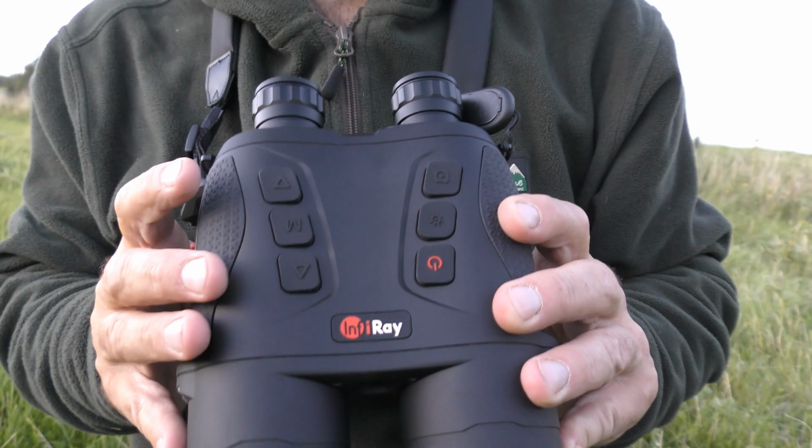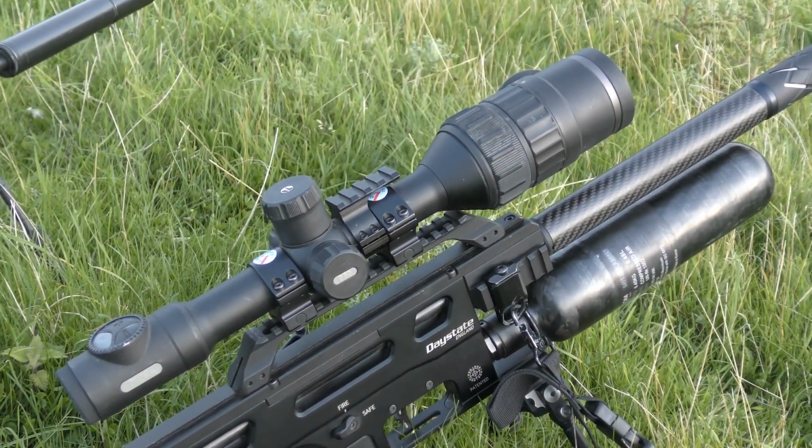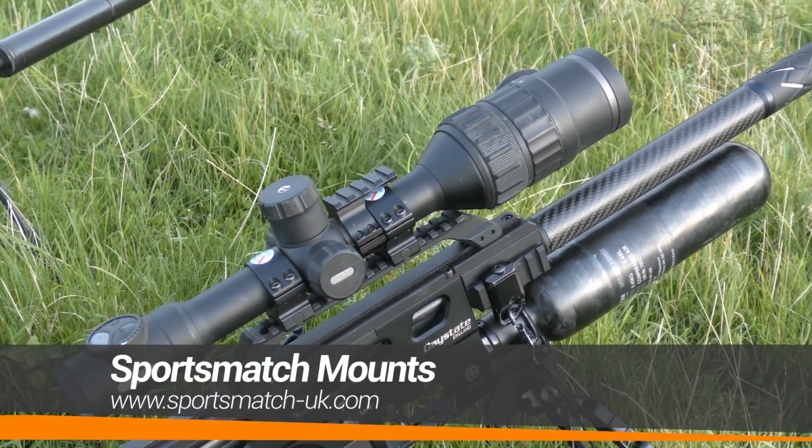So to spot with, I'm testing out the InfiRay Gemini thermal binoculars. Again, these aren't a cheap piece of kit, but they are very nice, so I'm going to be putting those through their paces, and hopefully if I can remember which button the record button is, I can get a bit of footage through them so you can see what they're like. Other than that, as I say, the rifle's a Delta Wolf, and I've got sat on it the Pulsar C50 day-night scope. I've used that on several videos in the past, and it's a nice little scope, and it's nice and easy to record on, so it's ideal for this kind of thing.